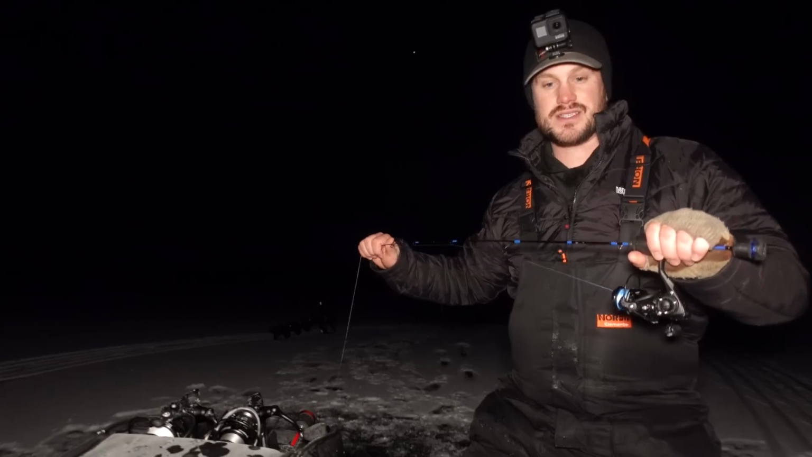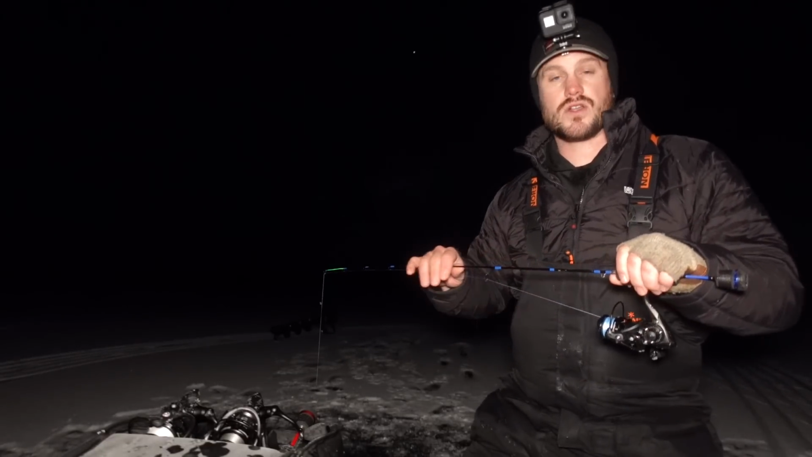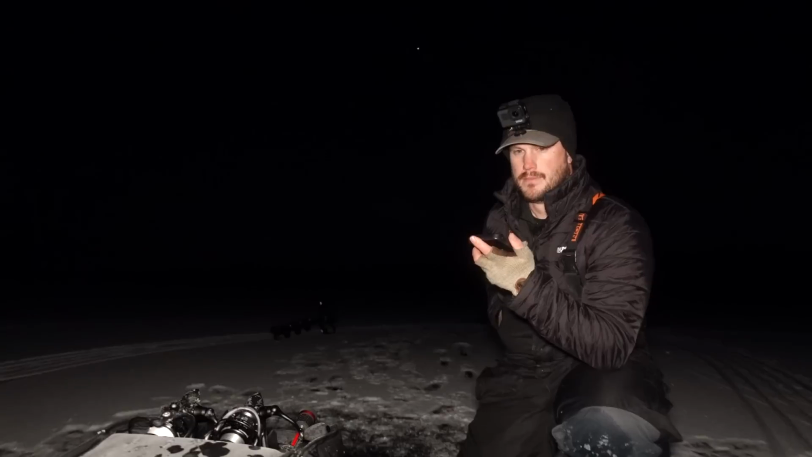But so far what I can tell, these rods, if you are looking for a very inexpensive way to get a quality rod, seem to be good so far if you're looking for that little bit more moderate action and a little bit more of that medium light.